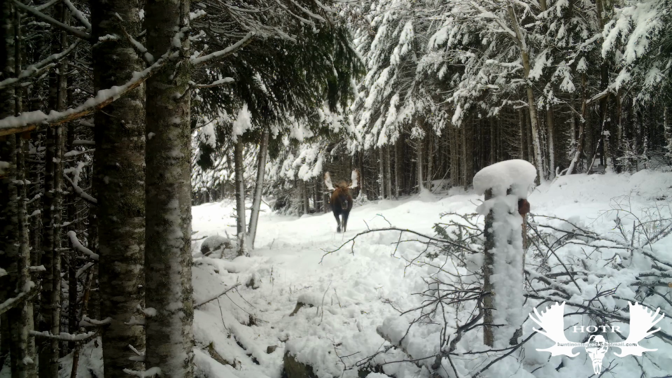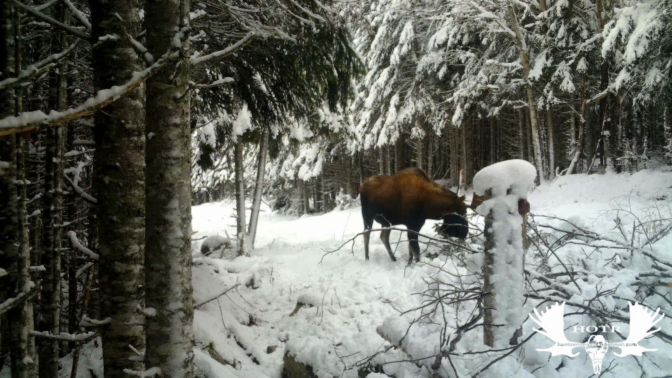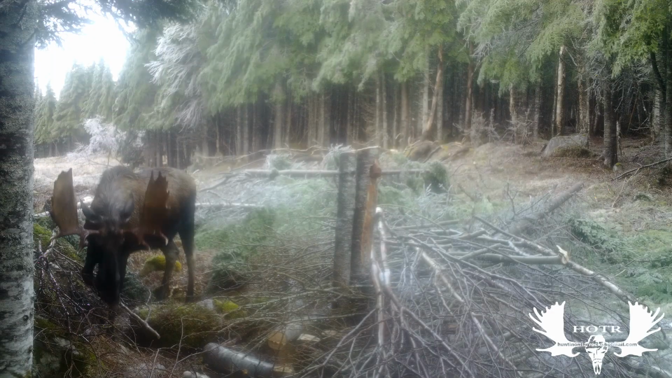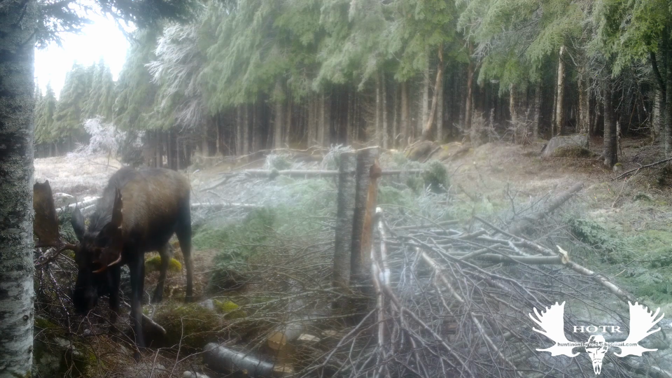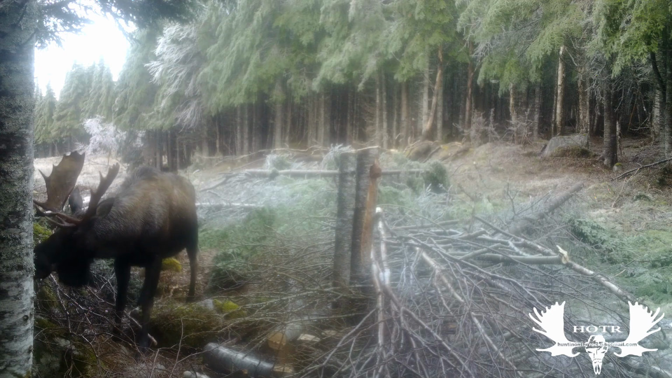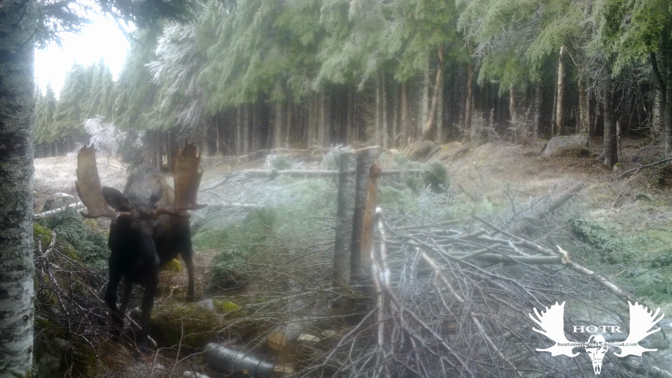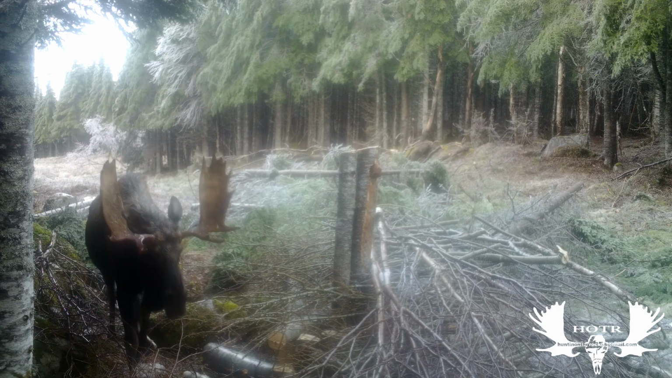We had an early snowfall, and I don't know if these moose were grumbling over the fact that there was snow on the ground, but it didn't last long anyway. Usually after rut, a lot of bulls get together, but this old bull, I don't know if he's just a grumpy old fellow or what, but he didn't seem to have many friends at all.